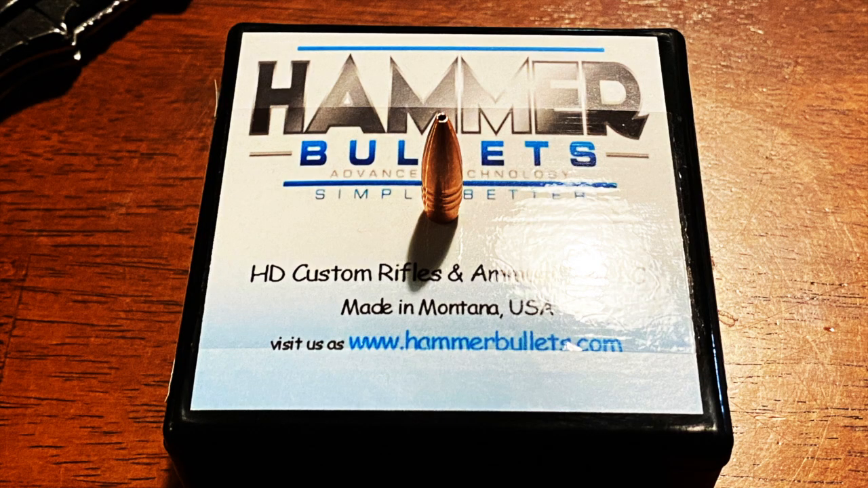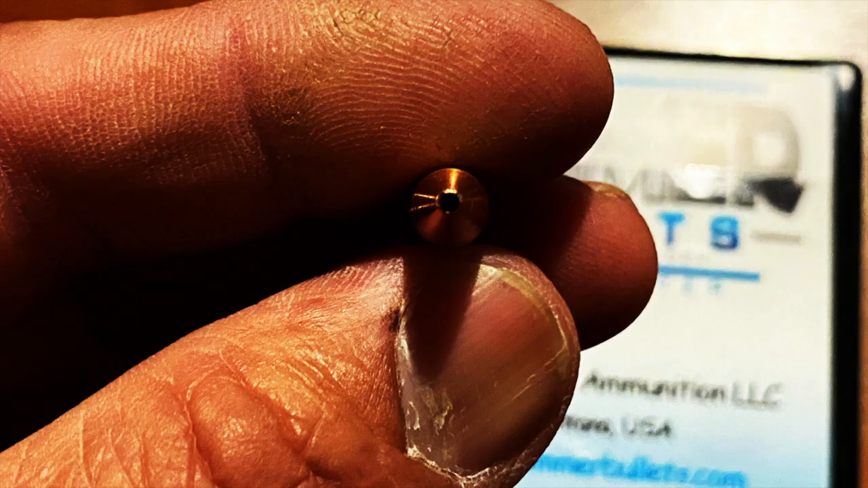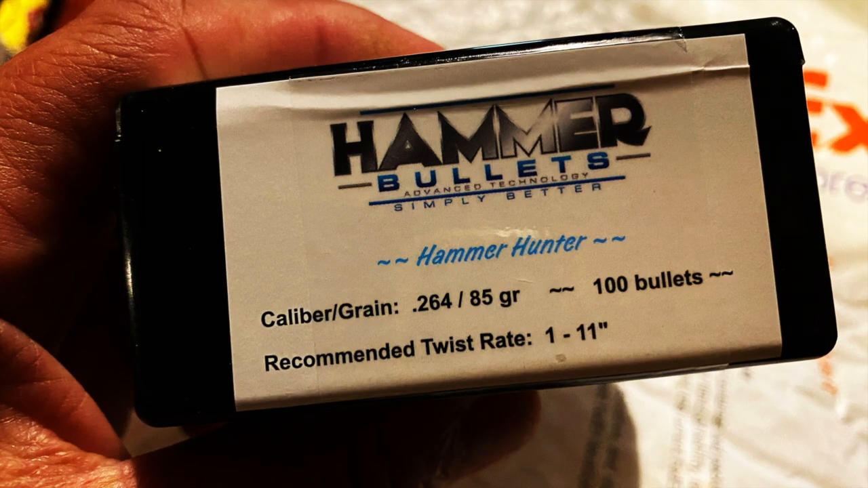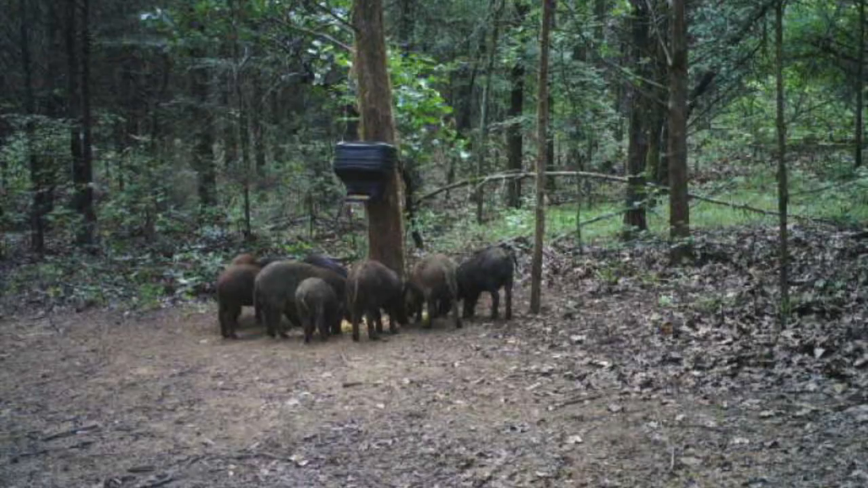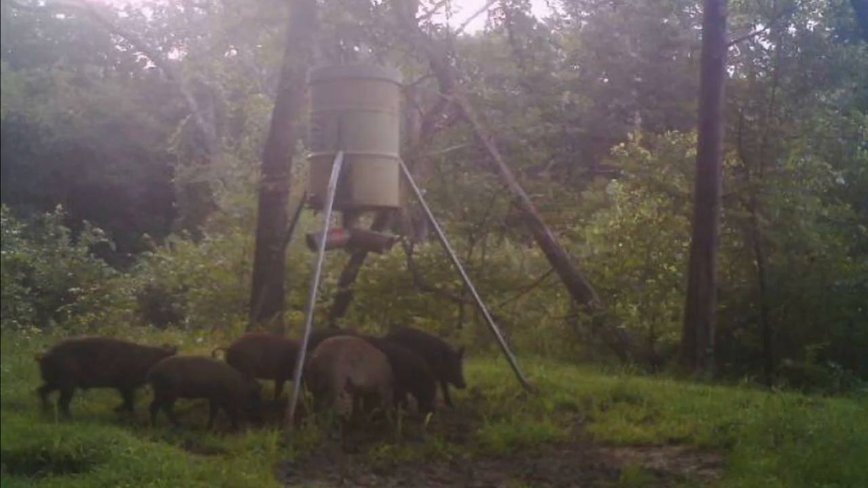Hammer Bullets just sent me their new bullet in .264 caliber. This may just be the fastest bullet I've developed for my 6.5 Creedmoor. I will do a full review from load development to hog necropsy with this new 85 grain bullet. We've got a lot of small hogs moving around this property, so stay tuned for my next adventure.